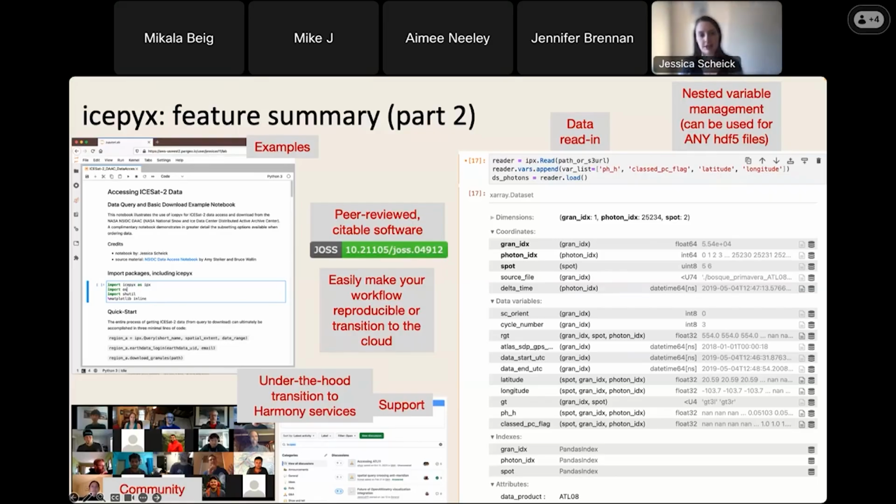And last but not least, I do want to mention, and I'll showcase this a little bit in the demo, the availability of this nested variable management. A given data granule for ICESat-2 can have over 200 data variables, and they're highly nested, and it can make getting quote-unquote simple pieces of data like latitude, longitude, and height very complicated because you have to look in multiple places.